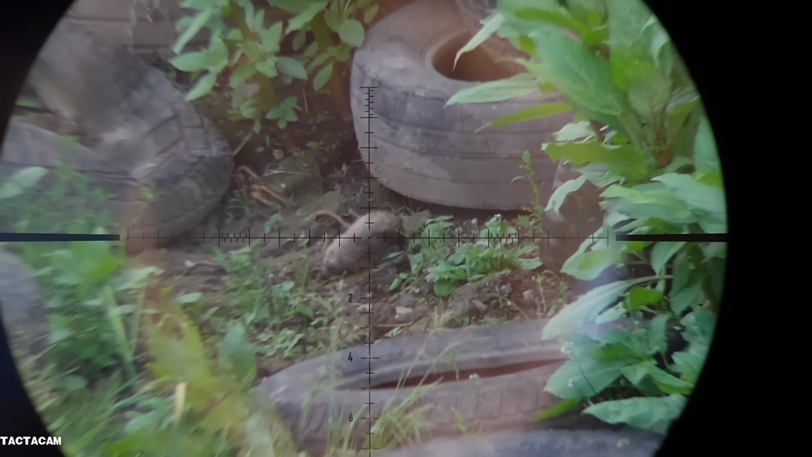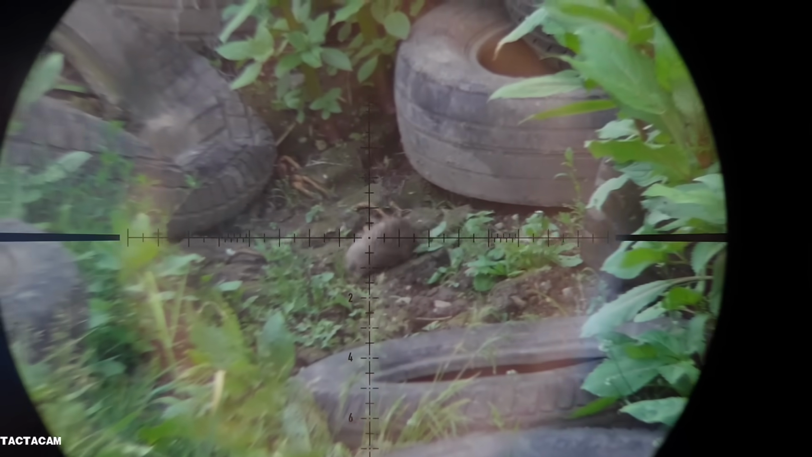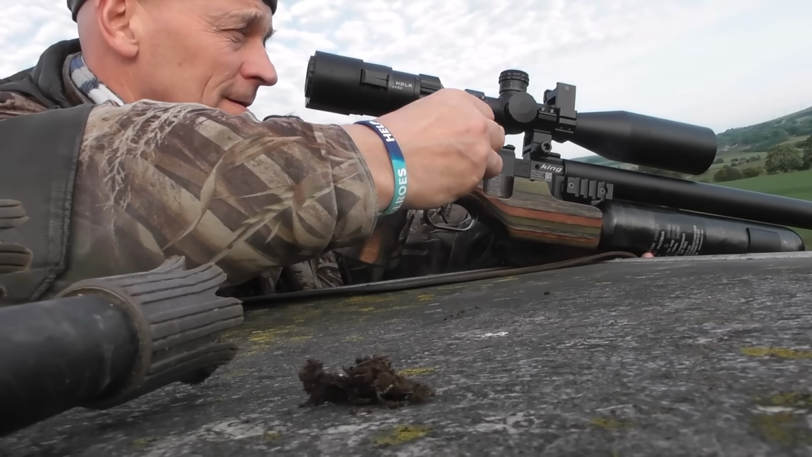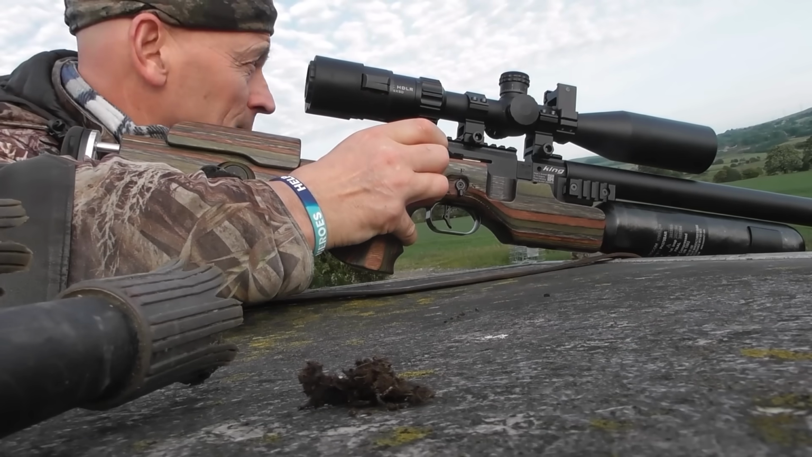Yeah, this first rat here just gets rolled right over with 58 foot-pound of energy. Yeah, that rat was lights out.